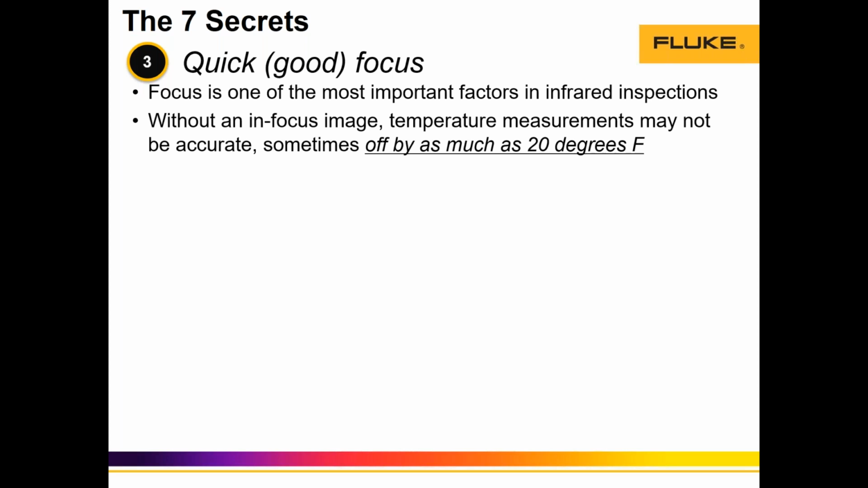And also the image will look blurry and hard to identify what assets we're inspecting, despite knowing that from the end user. So we have 2 problems, right? Number 1 is the quality of the focus, and number 2, how to do focus.